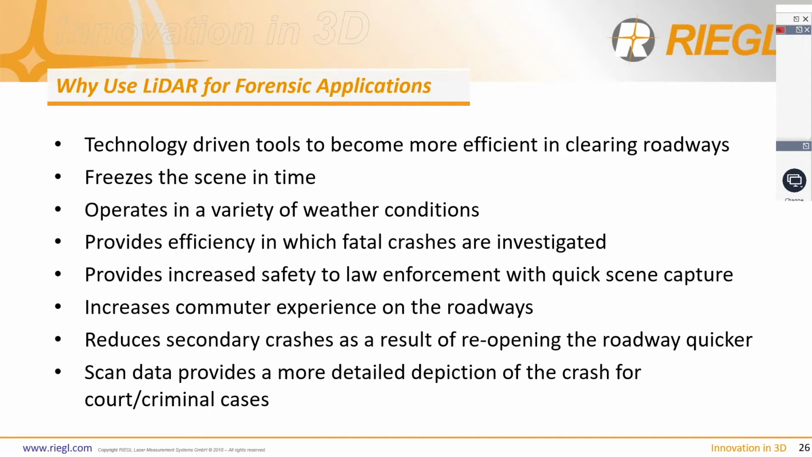It's important to note as well just how efficient the scanner itself is, which gives us the ability to conduct efficient investigations of fatal crashes or crime scenes as appropriate. This is important even in police work, even though time doesn't necessarily equal money directly, but there is that always in the back of the head.